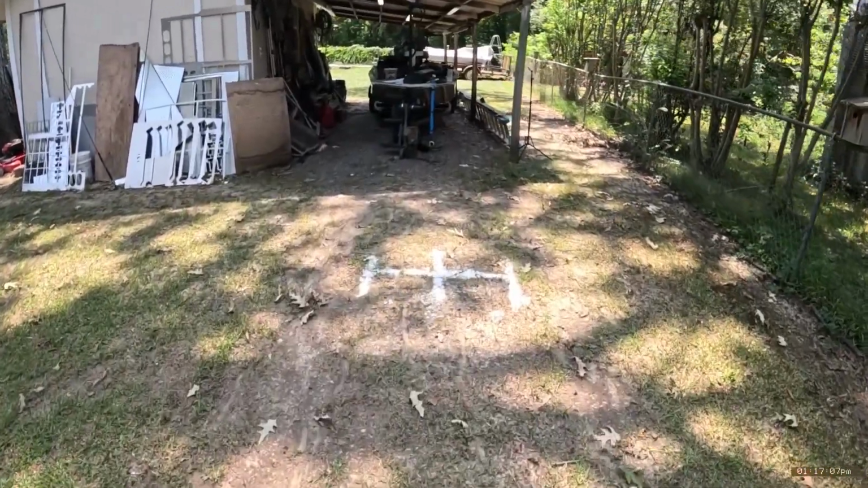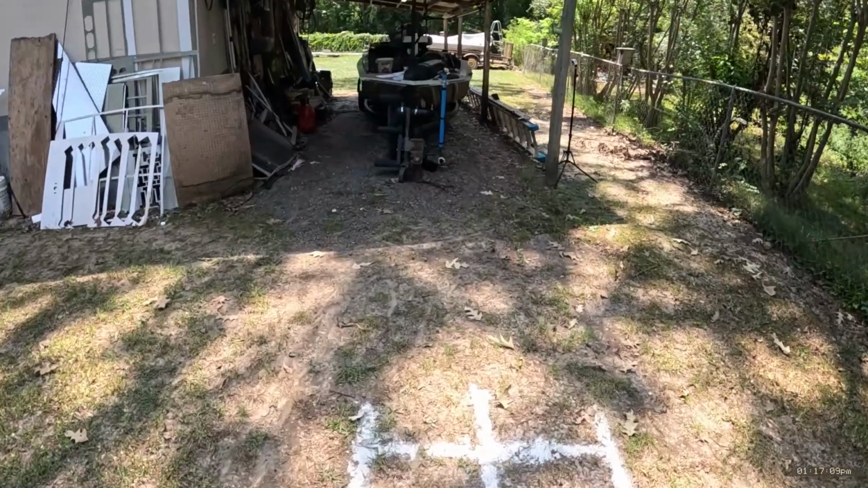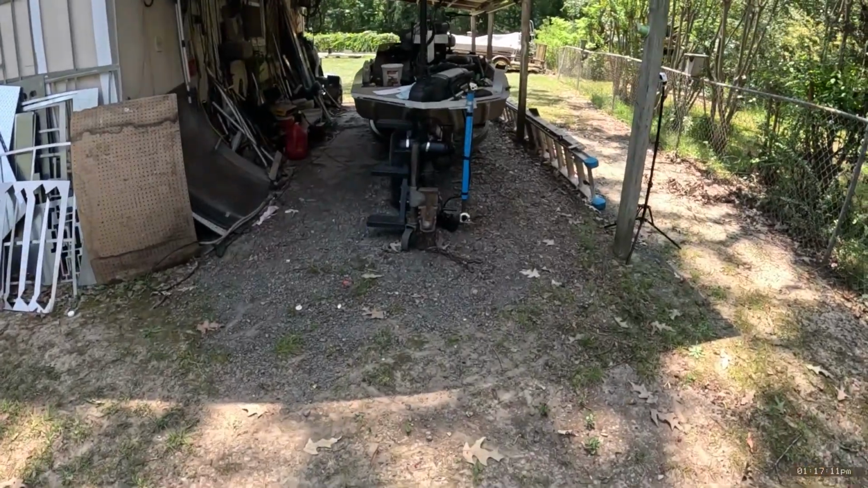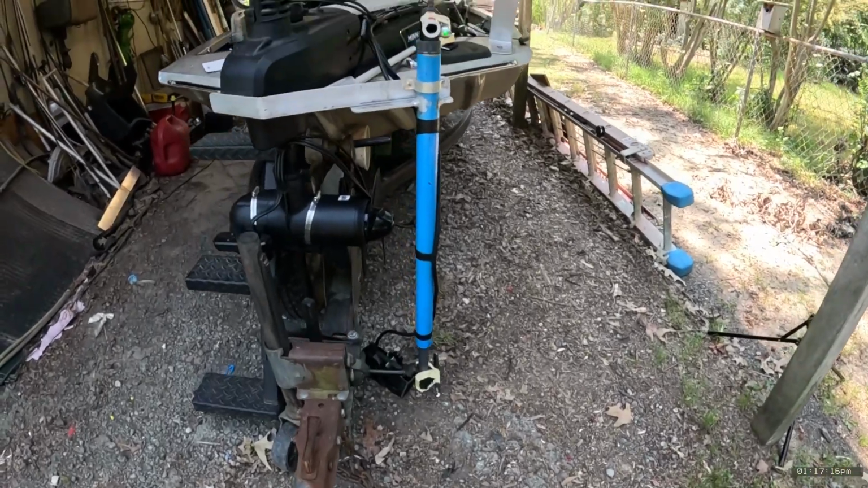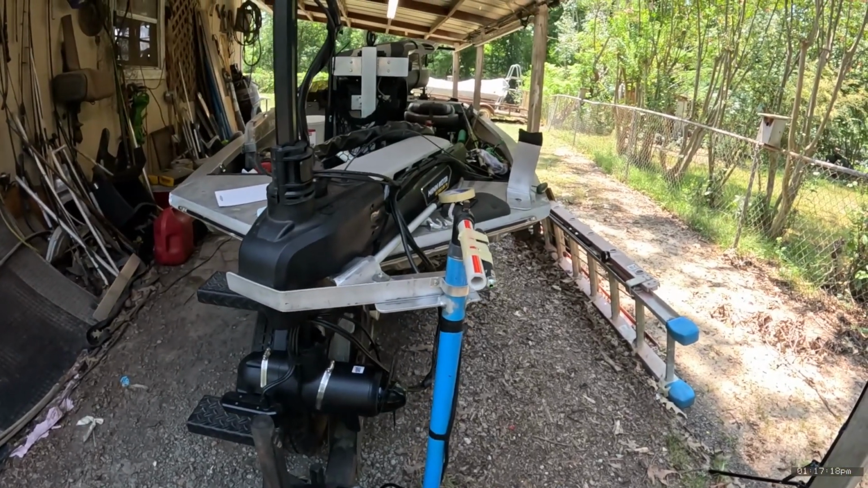And I got some other things that we're going to go over later to get all this worked out for it. But you see how I got it rigged. It's not rocket science. It's pretty dang simple.